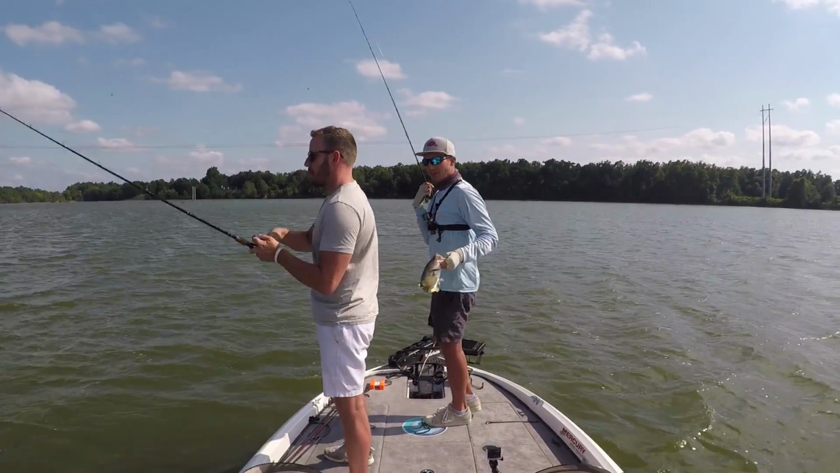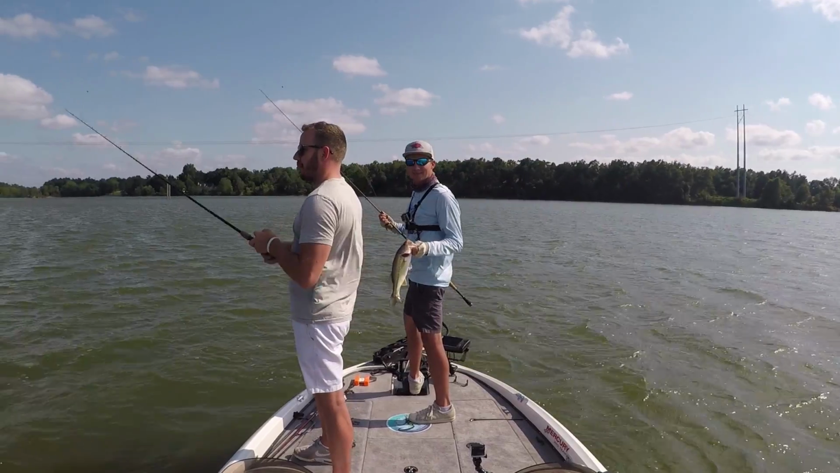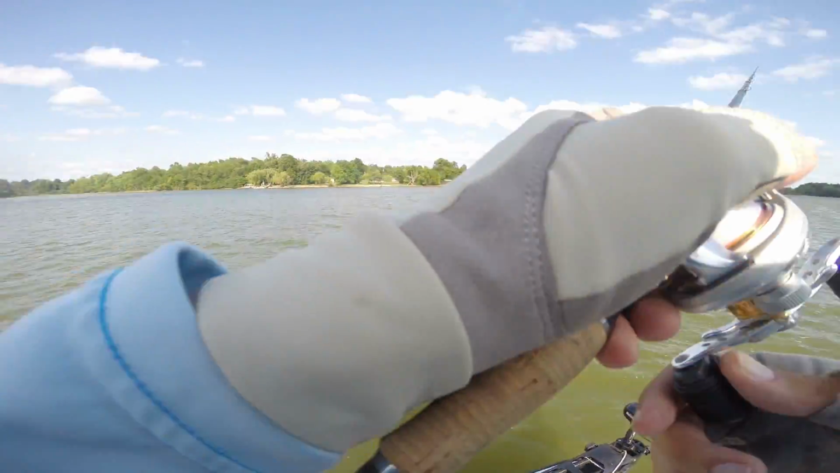Here fishing with my friend Ryan, co-worker of mine, and he hasn't been bass fishing in a while, but he loves it, and we're about to get him on some good fish, so stick with us. Get us back up there. This wind sucks.